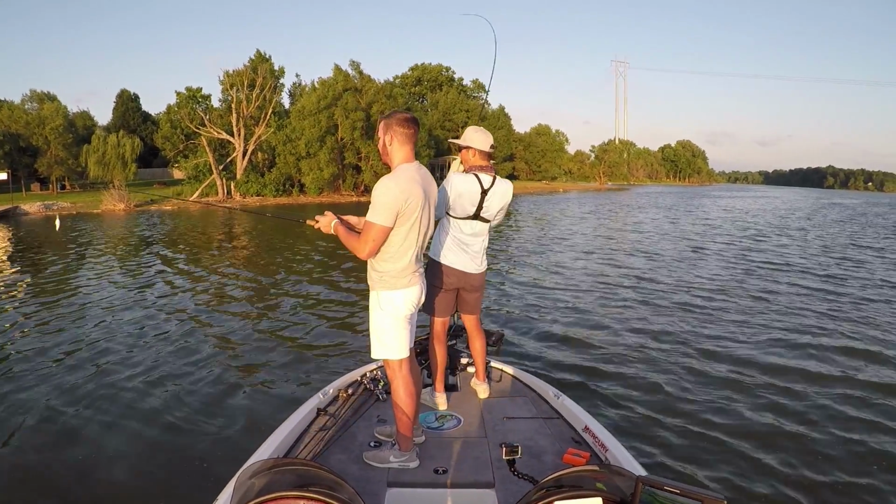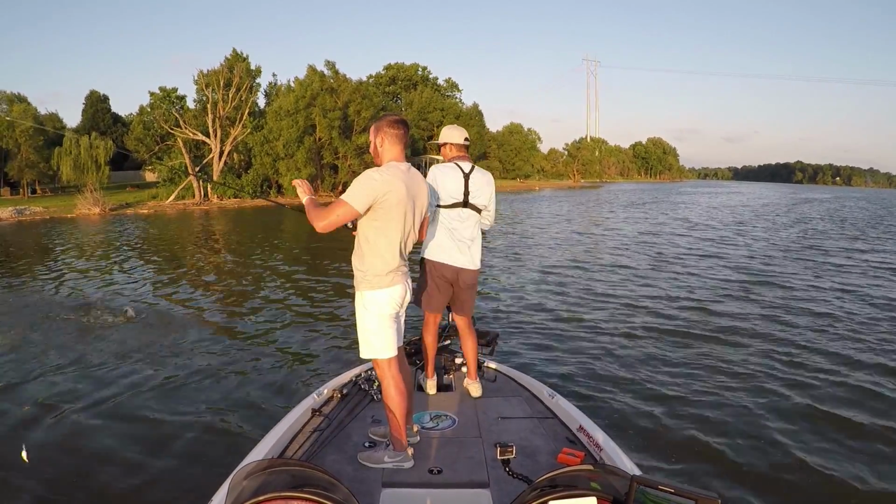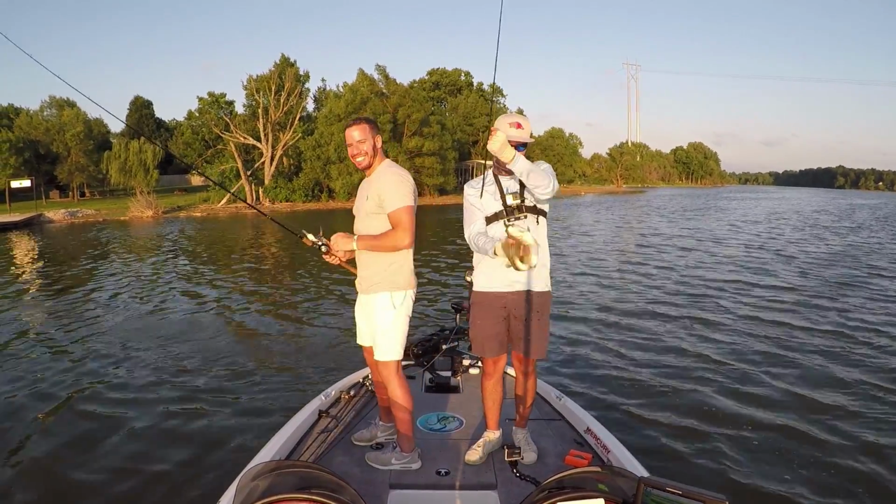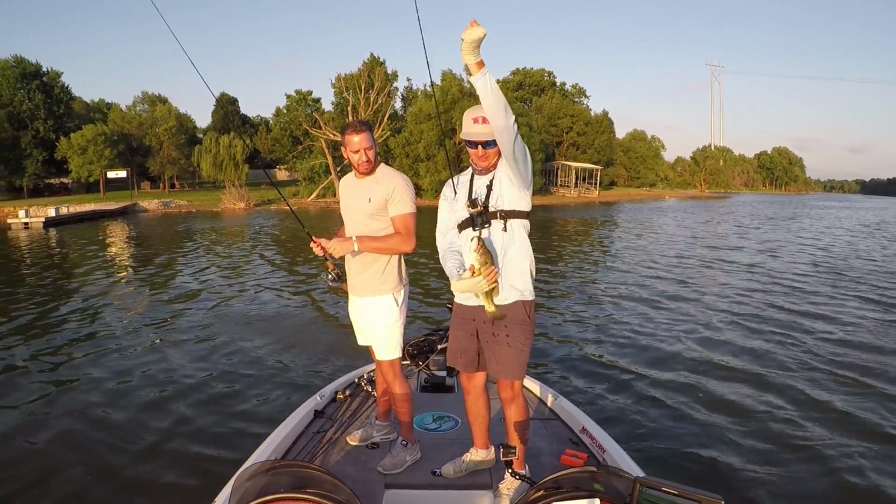Got him. Oh yeah. There's a group of fish down here. Oh yeah, look at that guy. That's a 3-pounder. It's a good fish, Johnny. He's going crazy.